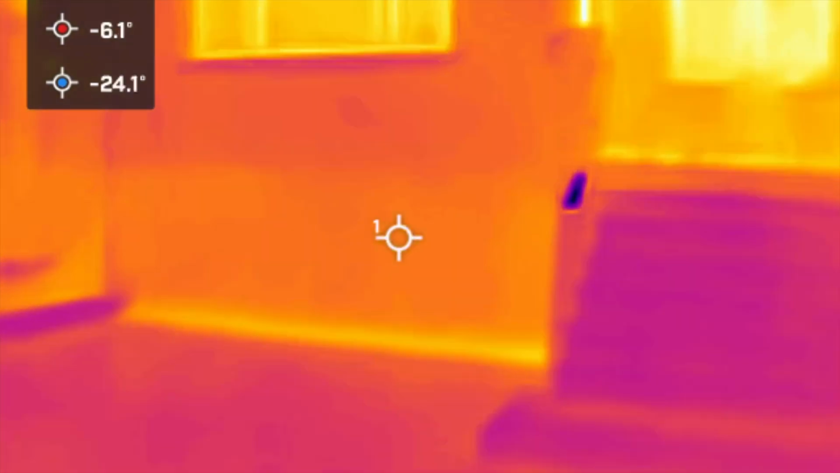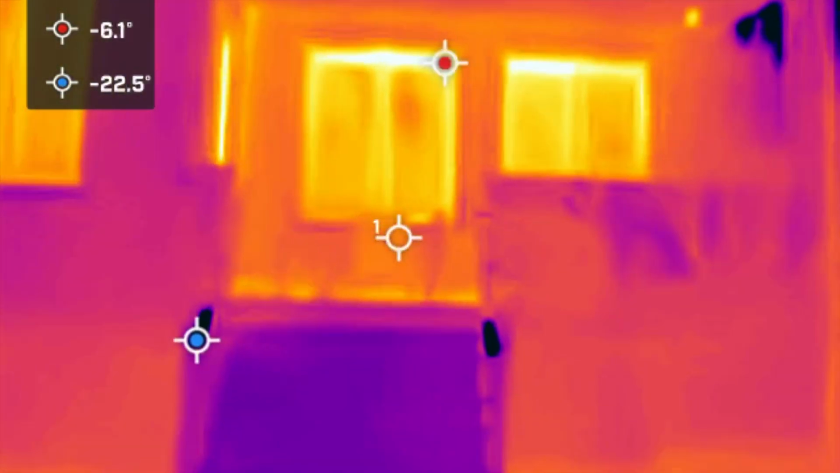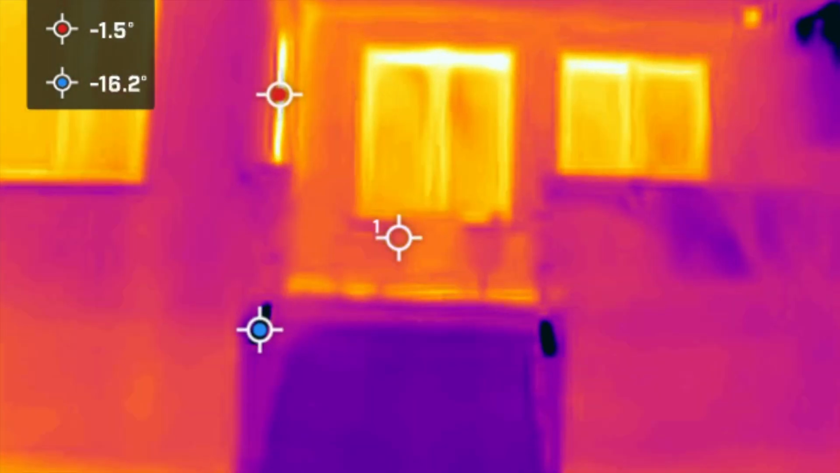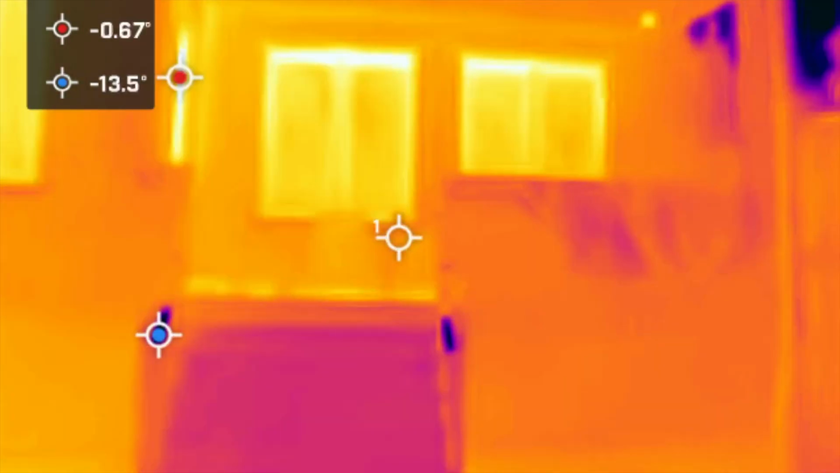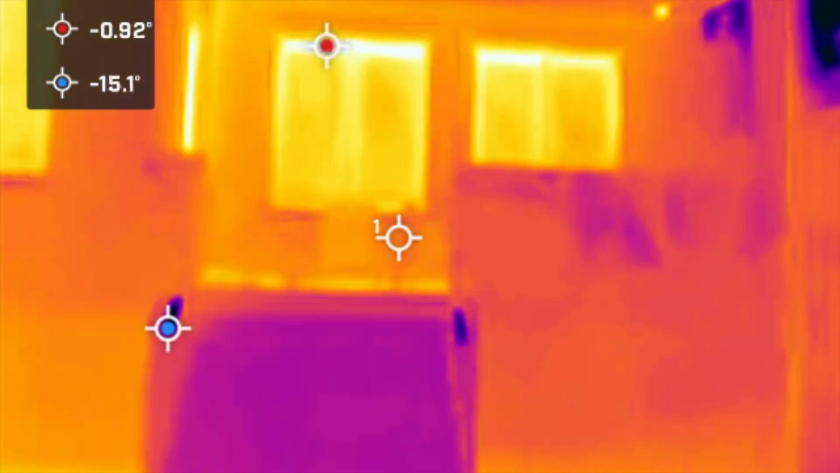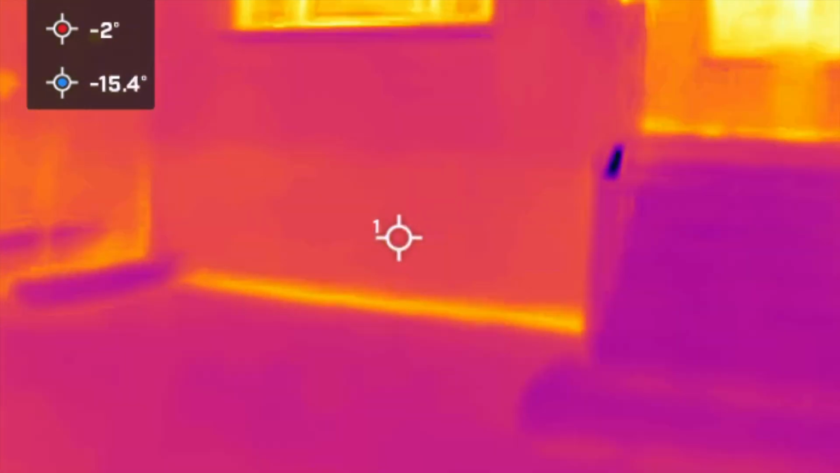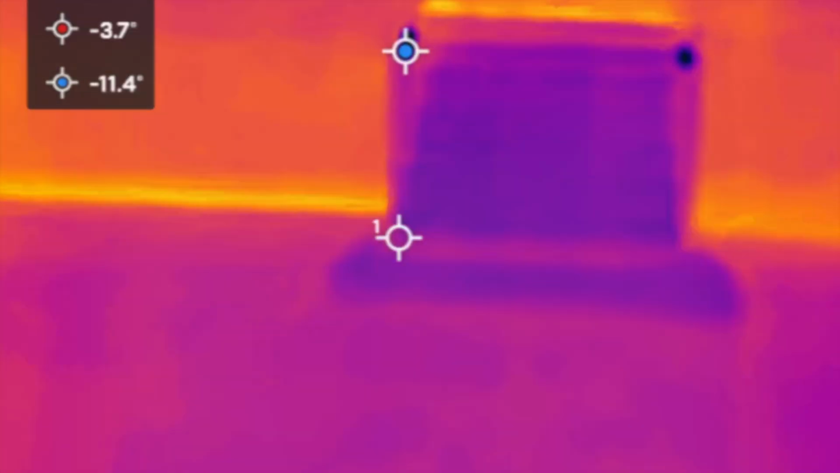And as you can see, FLIR is showing a similar picture. You have the most heat escaping from the windows. The temperature varies quite a bit. One thing that I noticed with FLIR though is because of the auto ranging, it's setting the colors automatically and it jumps around quite a bit, which is a bit distracting. And if you're preparing a video for a report, it might not be the best experience.